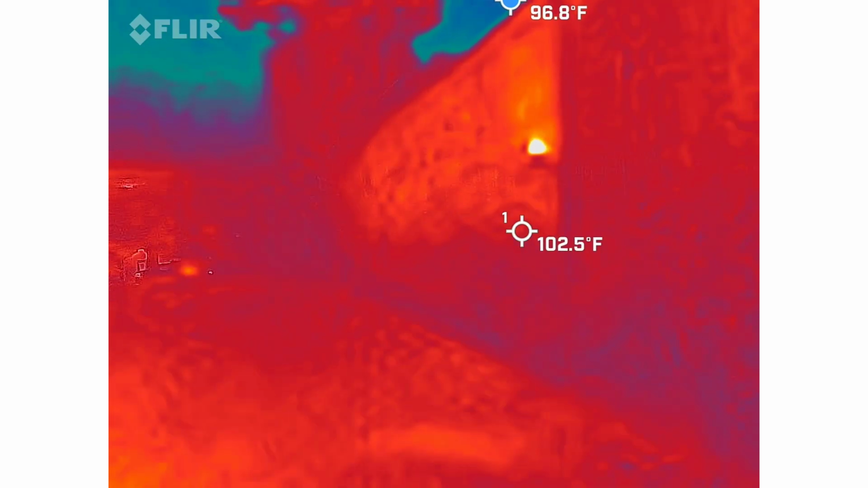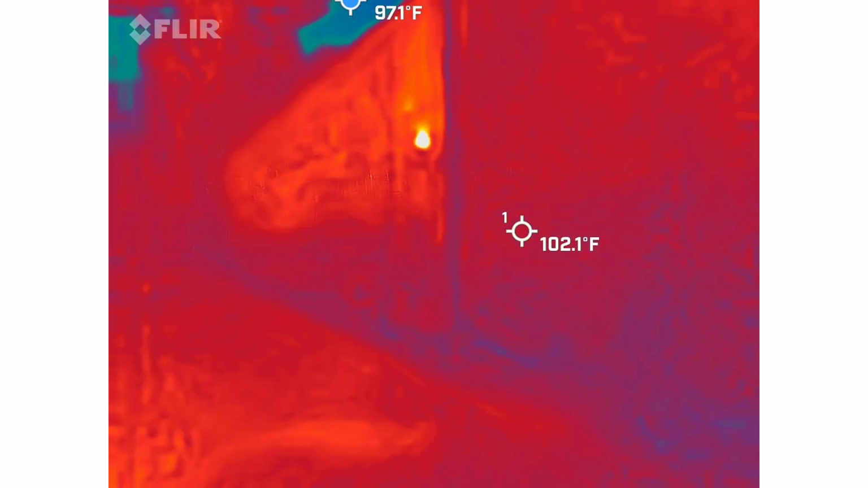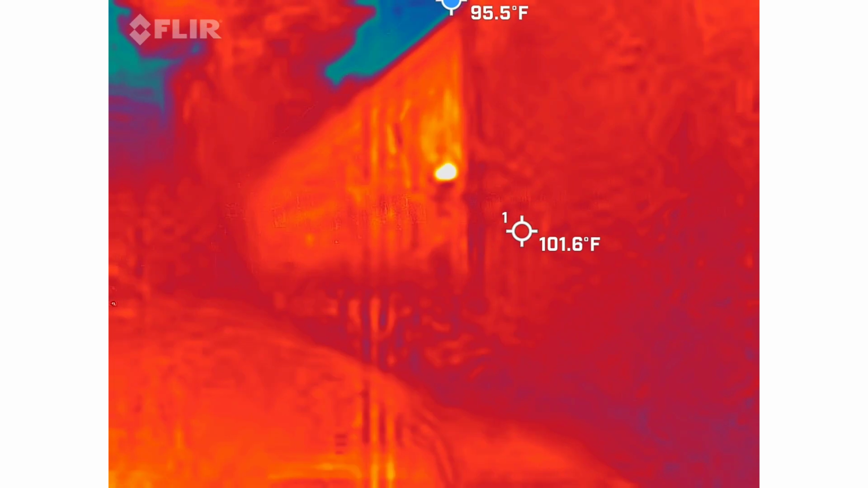Some heat. Do you see that fire? I do see it. I'm seeing my first ghost. There's definitely some heat in there. Can you put that little tiny crosshairs on there? Sure. Where's the crosshairs? Right, the little circle in the center.